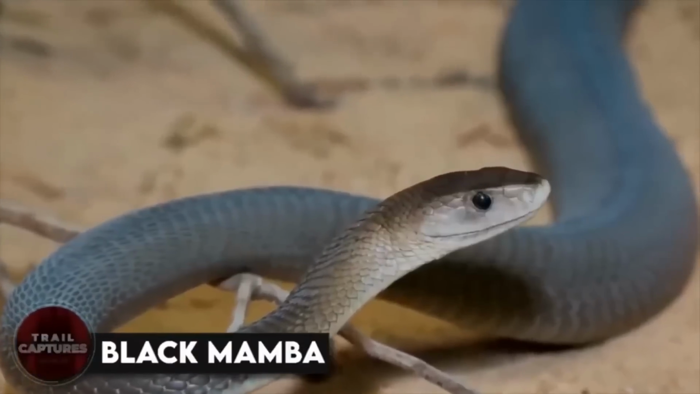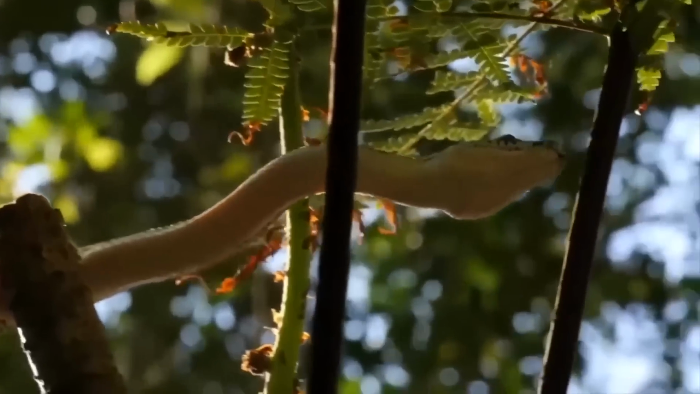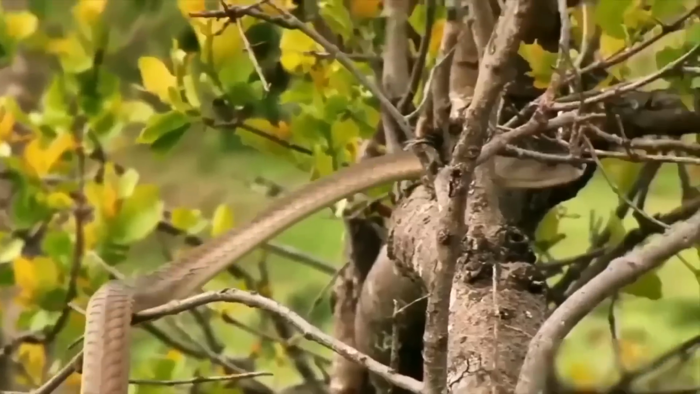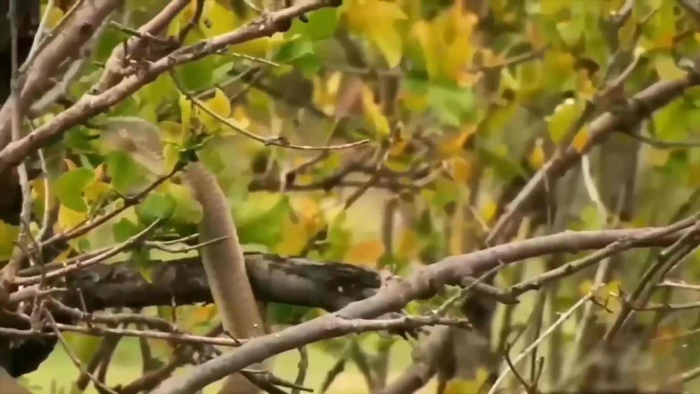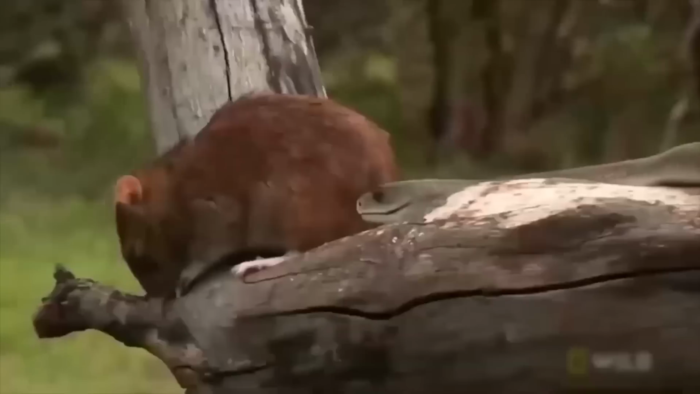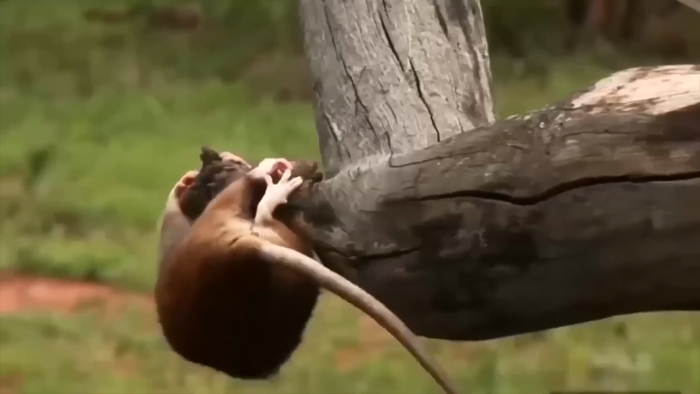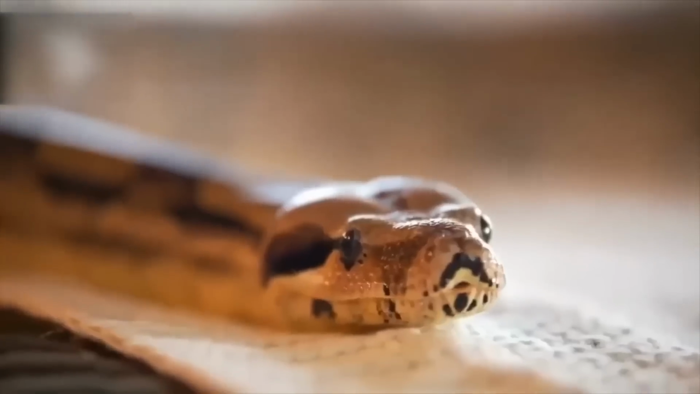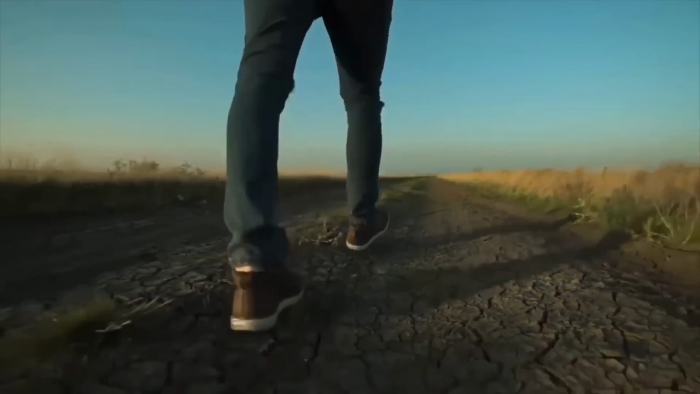Black mamba. Get ready to meet the Usain Bolt of the snake world, the black mamba. This slithery speedster is the fastest snake in the world, and with a name like Mamba, you know it's not something to mess with. So if you ever find yourself face to face with a black mamba, just remember to give them their space and back away slowly. Trust me, you don't want to challenge this sprinting serpent to a race.